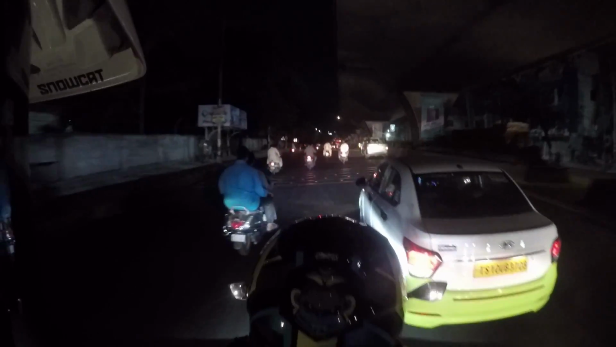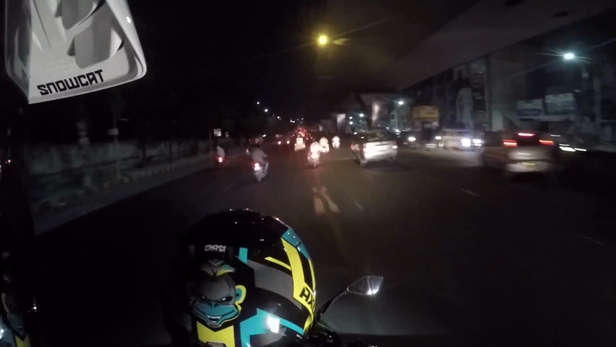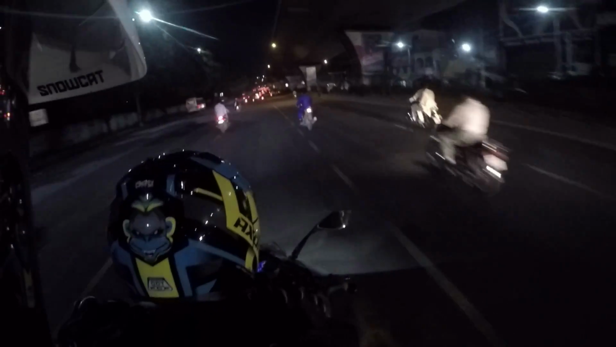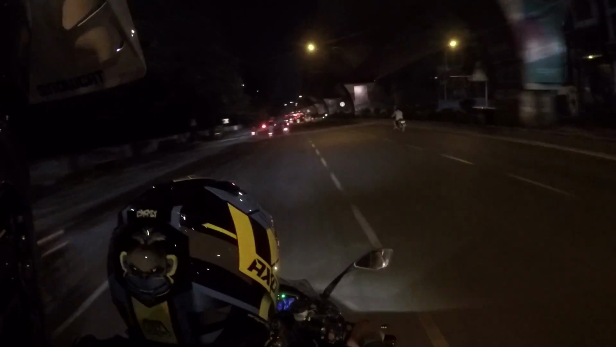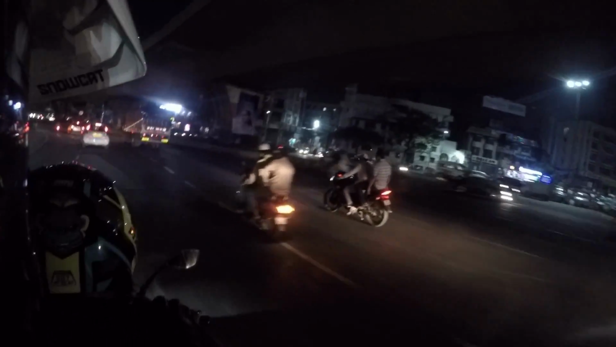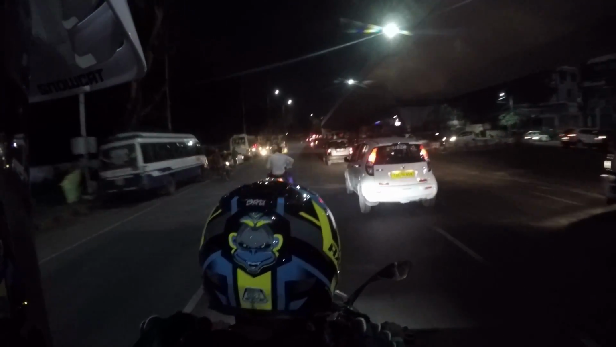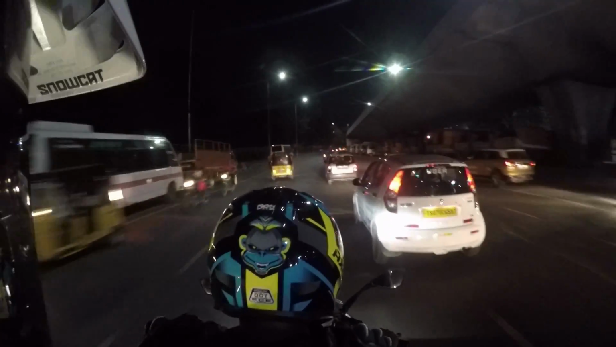This is not that many bikes at all where I live, man. This is more bikes than cars here. Everyone uses bikes. 100cc, 125s, 150s, up to 250 is like the most common. And no one wears helmets. No one wears helmets. Look at this person walking their cart.